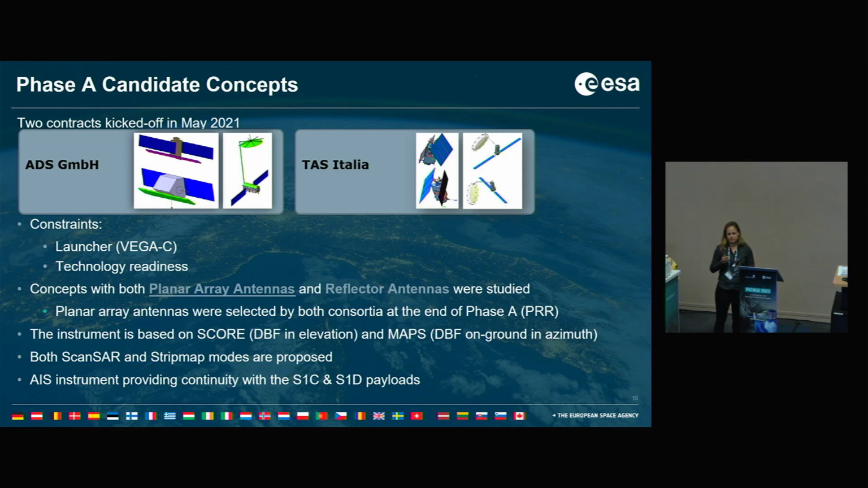by both consortia. And the instrument is based on SCORE, so digital beamforming in elevation, and the MAPS concept on ground in azimuth. And both ScanSAR and StripMap modes are proposed, and also the AIS instrument was part of the contracts to provide continuity, which will be established soon with Sentinel-1C and D.